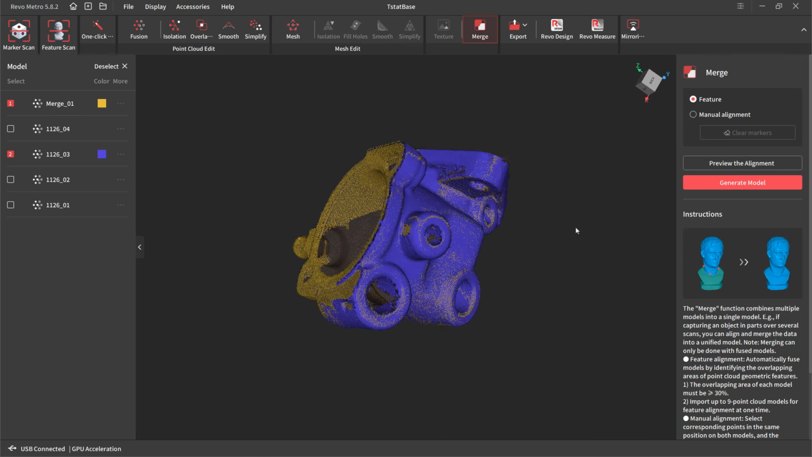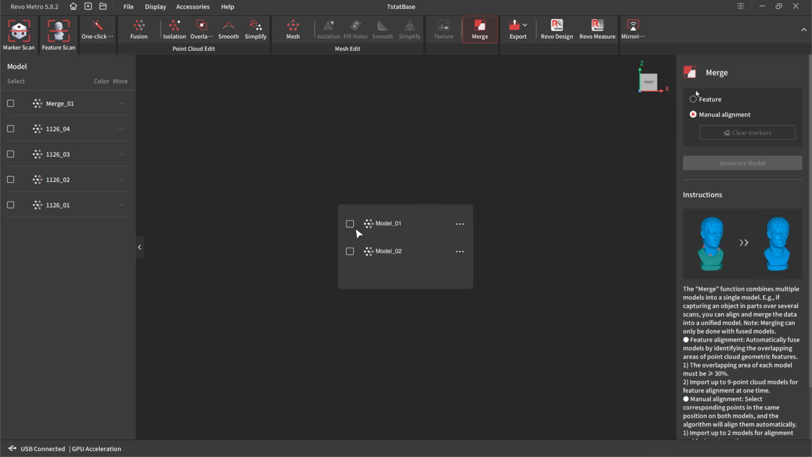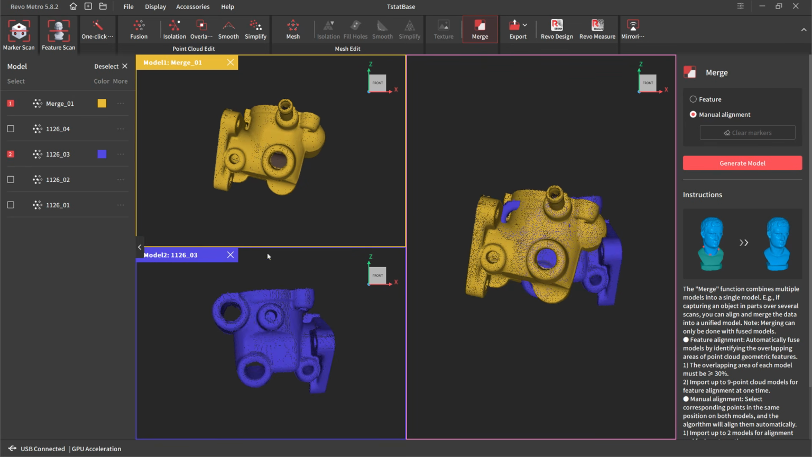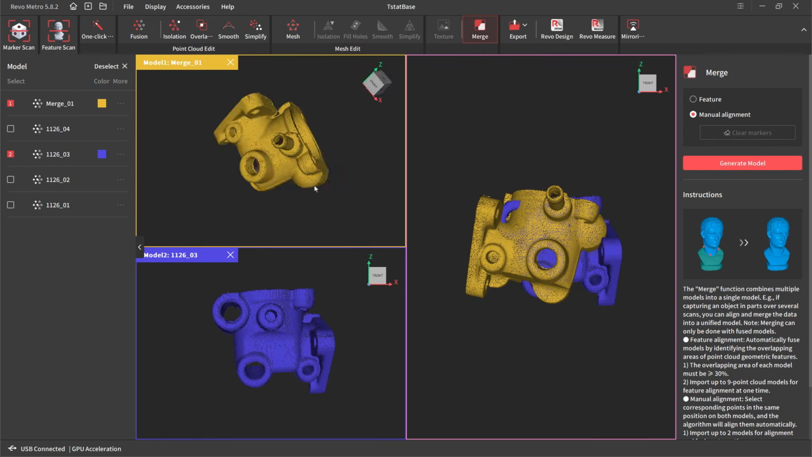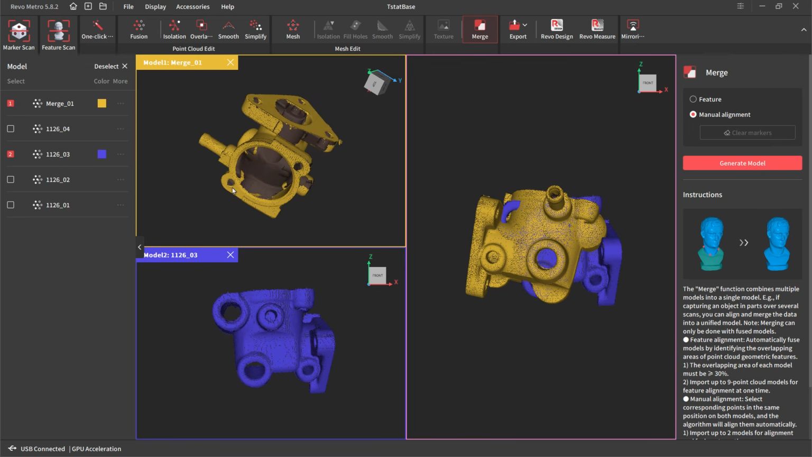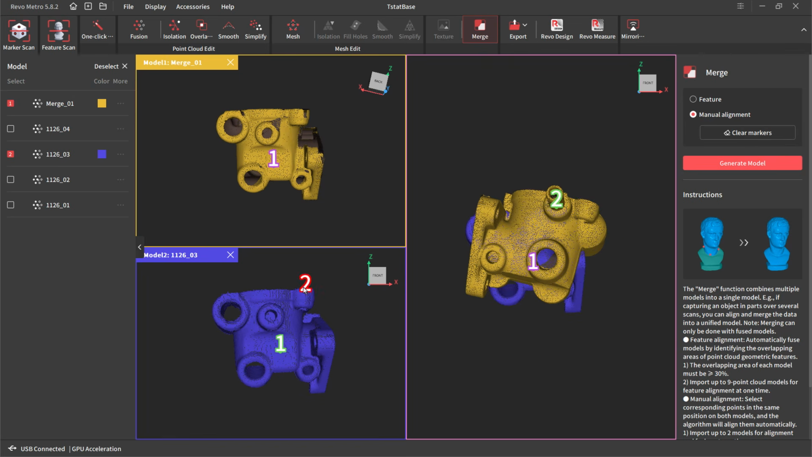If we had to do it manually, I'll go ahead and do a manual alignment, even though we don't need to. But if we had to do it manually, basically what we want to do is pick parts on both scans. And so we need to find the orientation. You want to put it in kind of the same orientation. And then what we're going to do is pick a point on one and a point on the other. And these work best if they're in 3D.